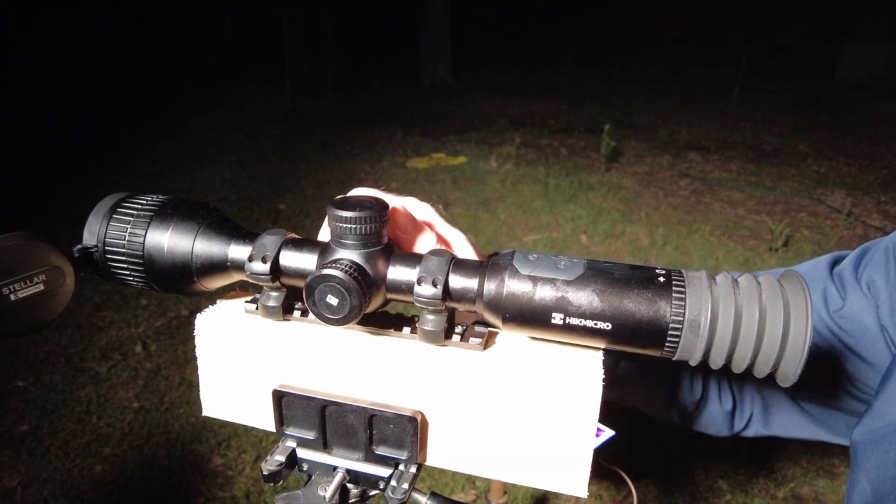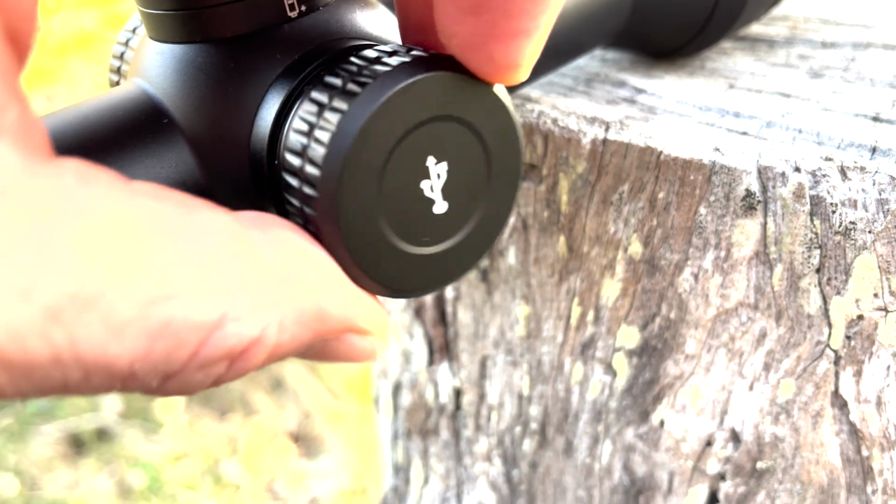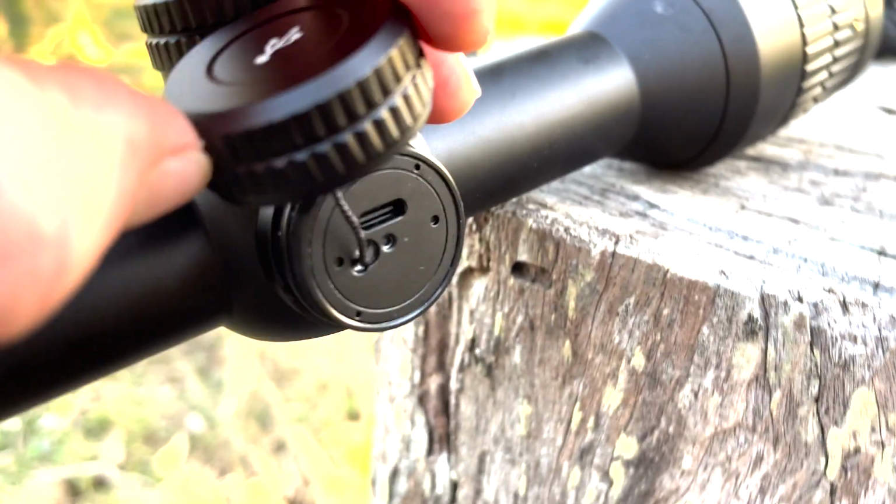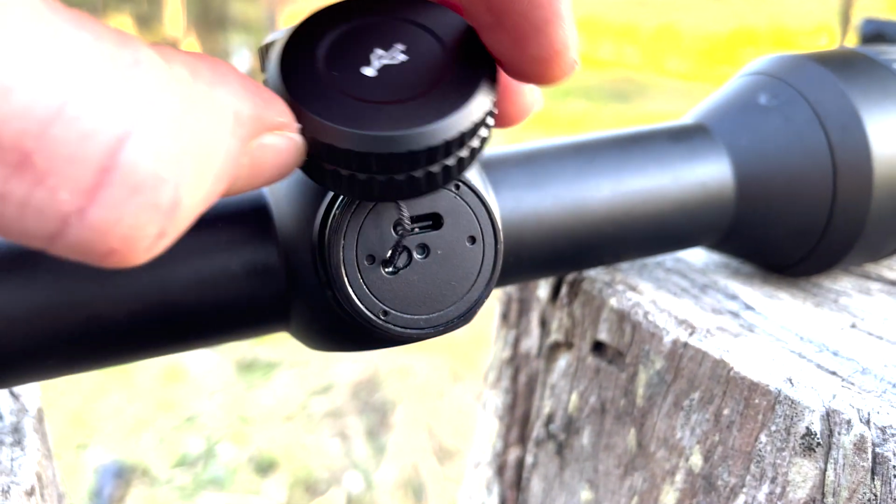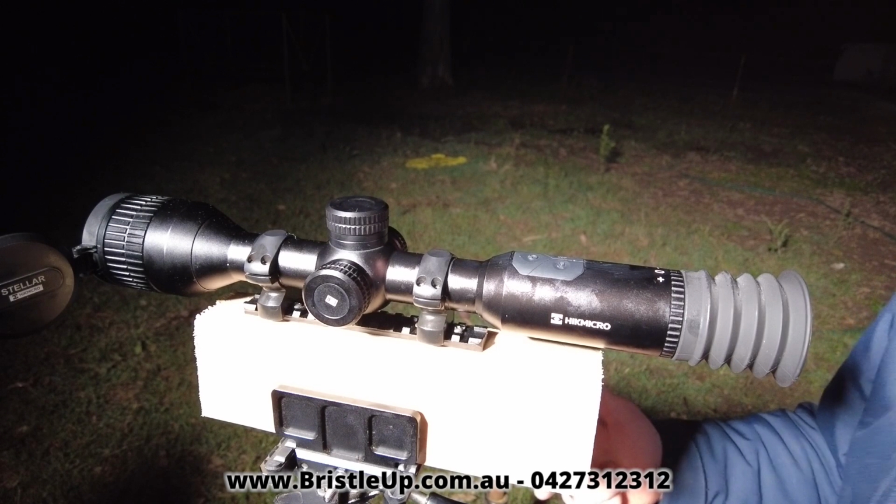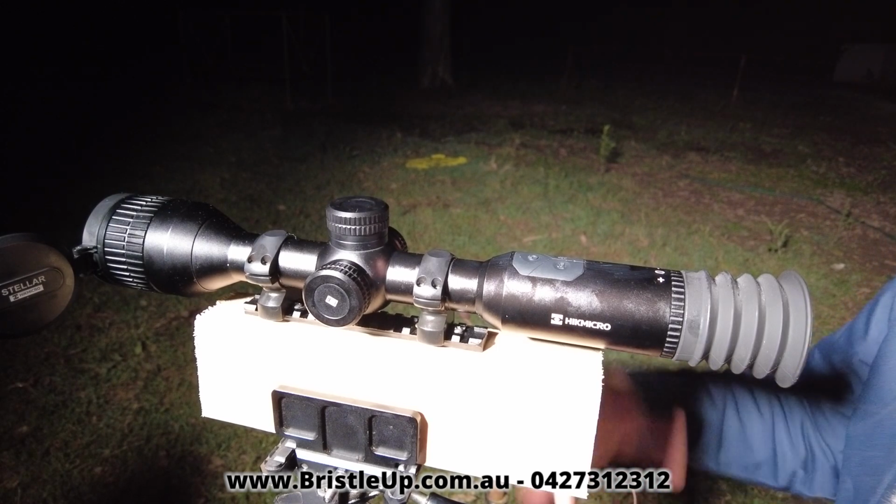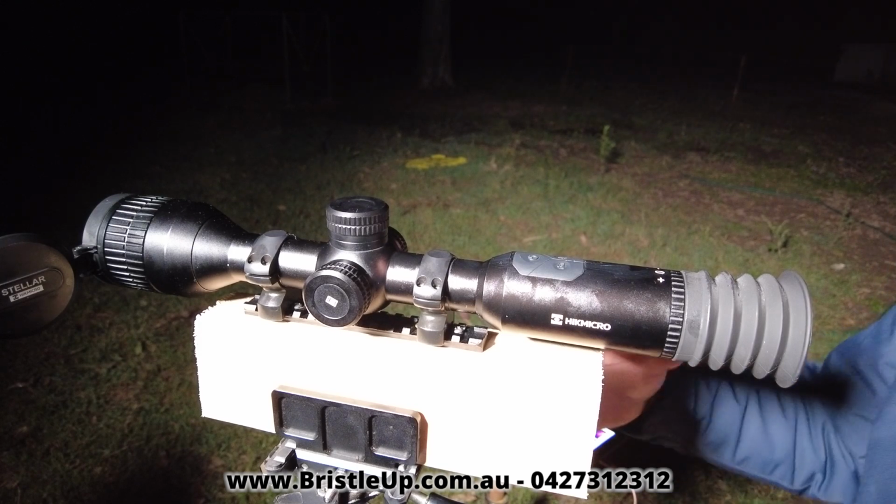On the right hand side here we have a USB port behind this cap, which will allow you to charge the device, plug it into your computer and download videos off it, and manually run updates if need be. And also you can plug a battery pack in if you wanted to. That would extend your running time dramatically.